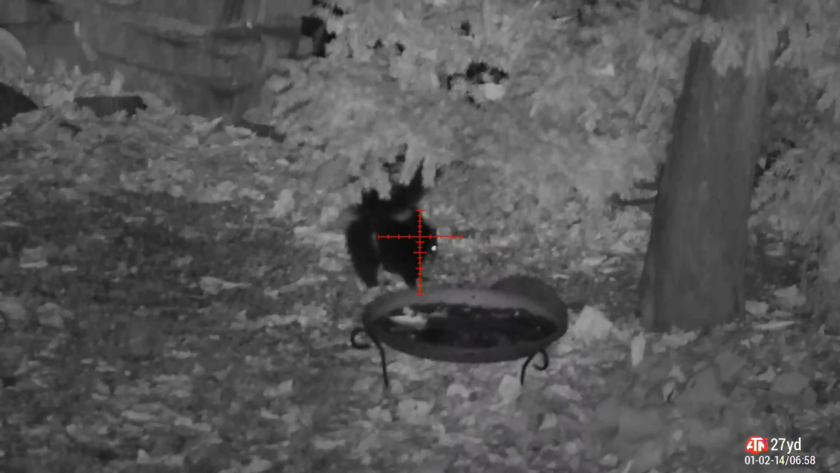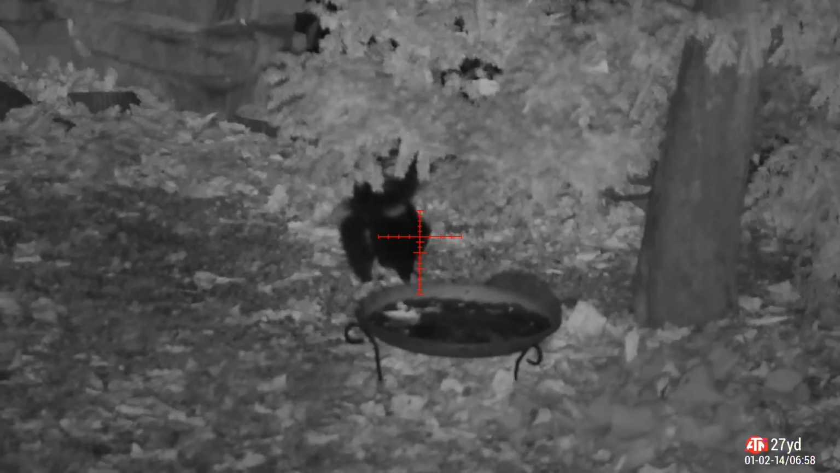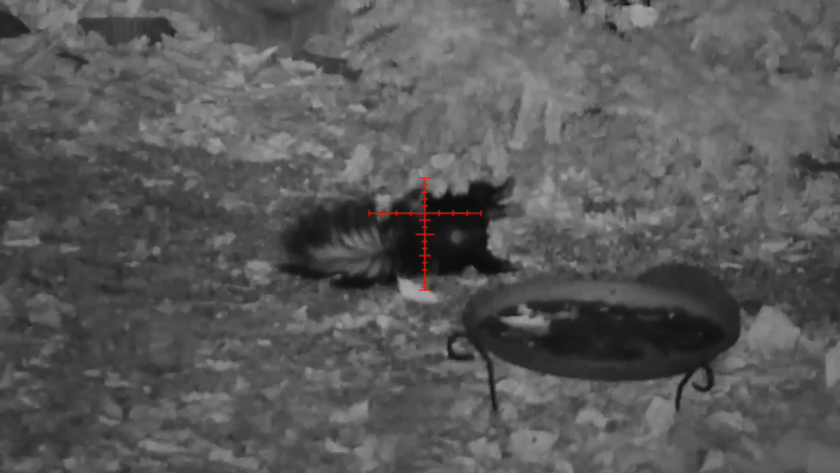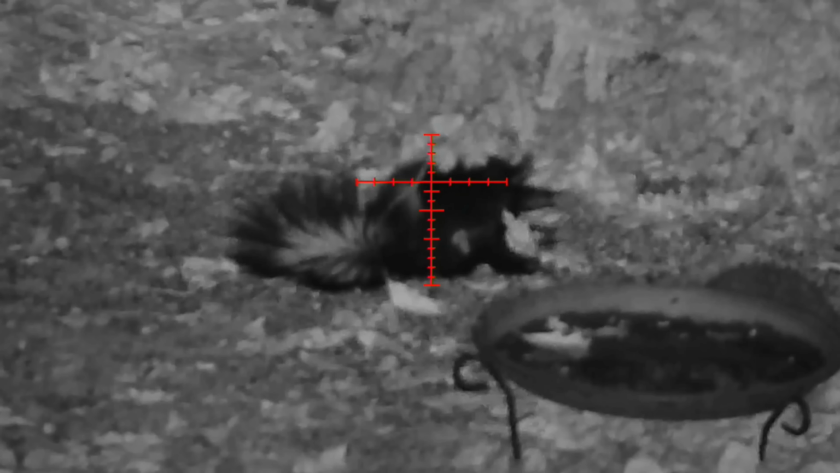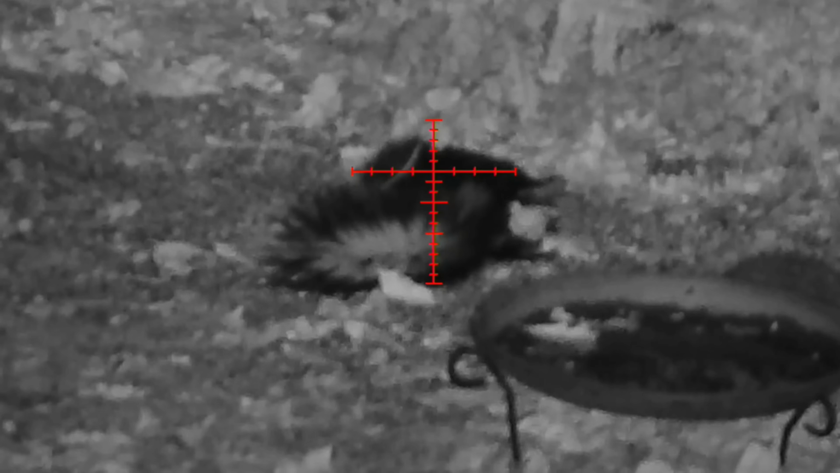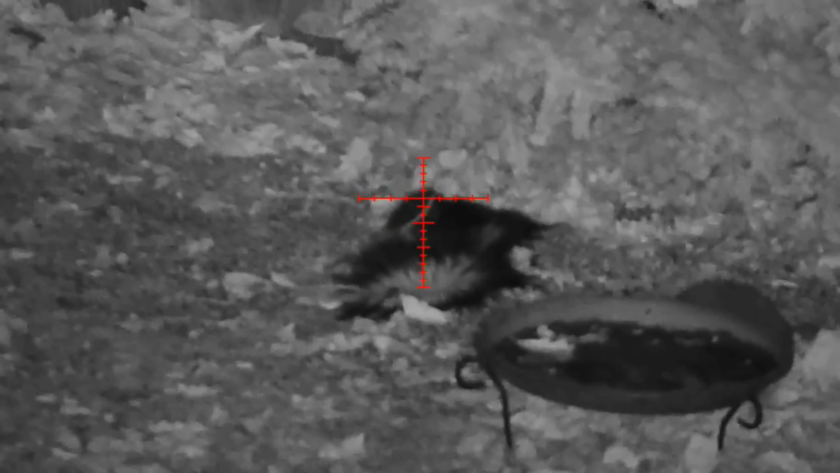Skunks spray when they're stressed. On this one, you'll see me tuck a 34 grain JSB right into its ear as it looks off to the right. It's an instant and humane shot, but watch the body and nerves go through a few seconds of violent spasms. You'll see this on squirrels too. It's really no different than a skunk. However, there's a sack of disgusting liquid just waiting for a little push to come flying out on a skunk. That little push comes from the nerves firing.